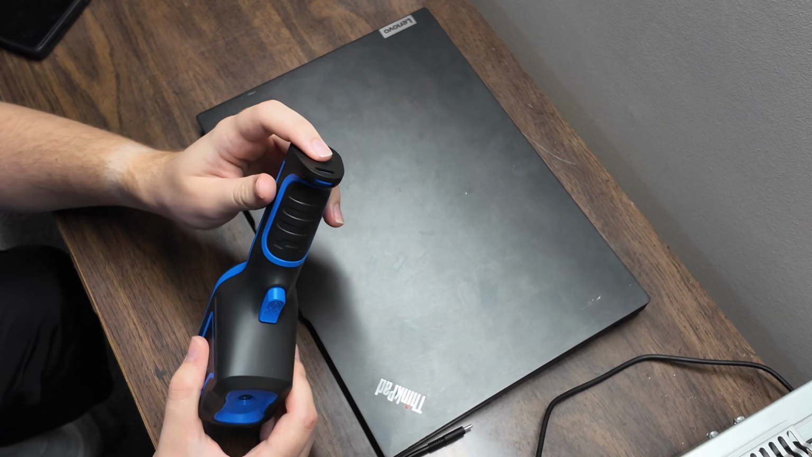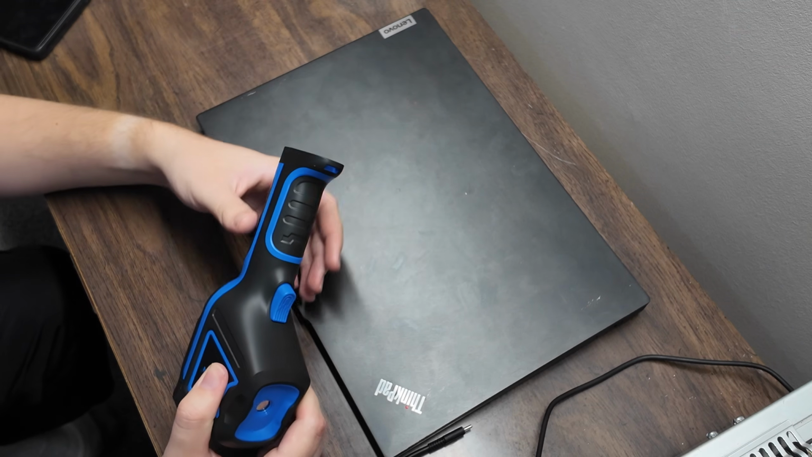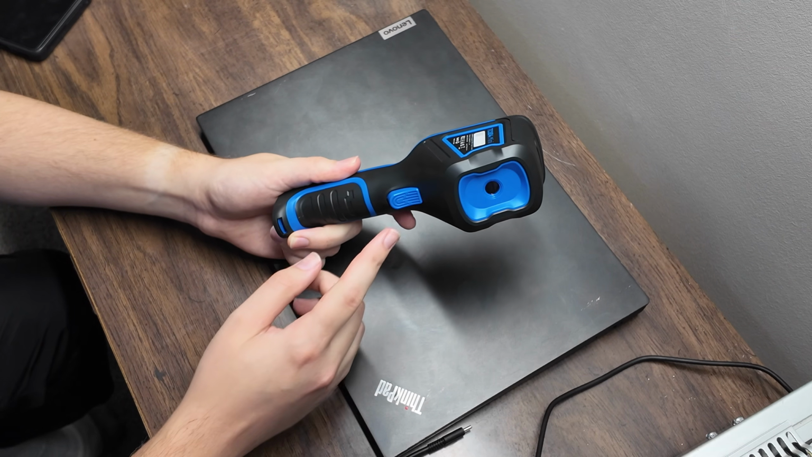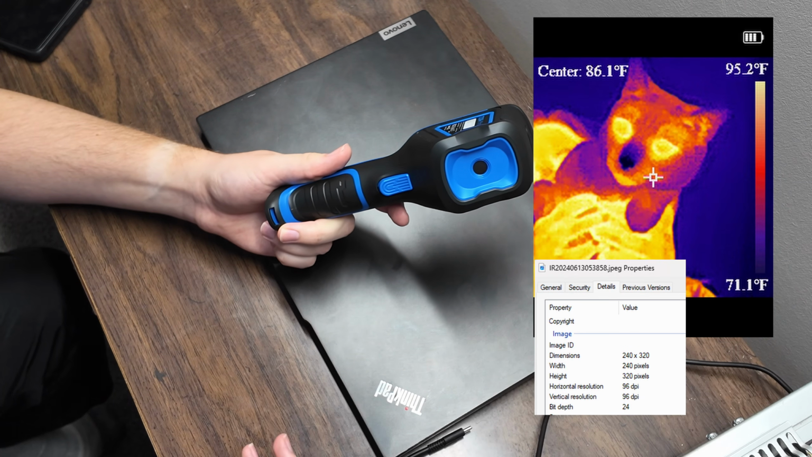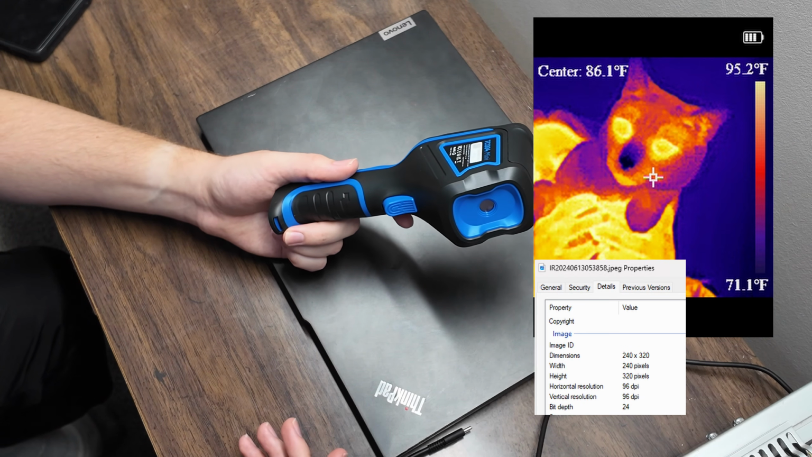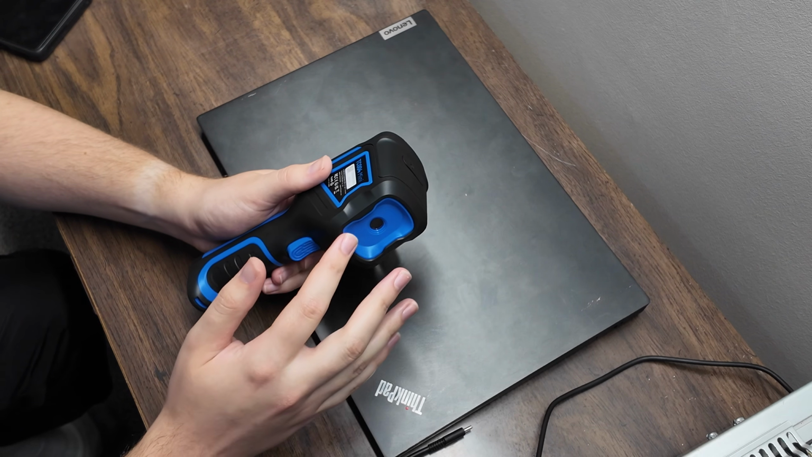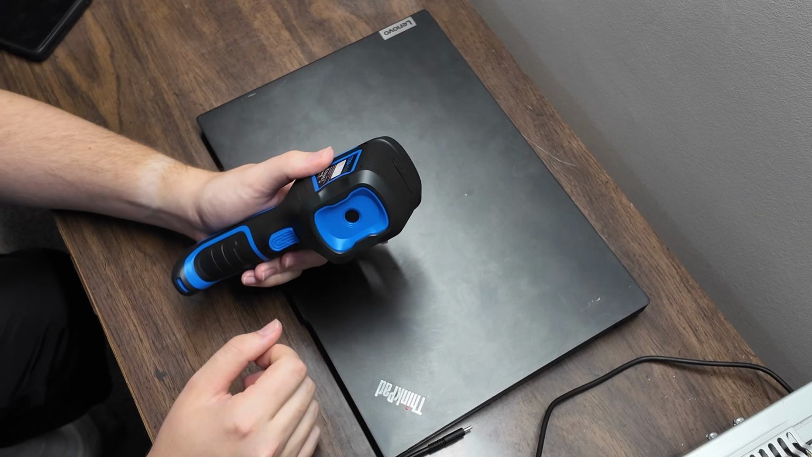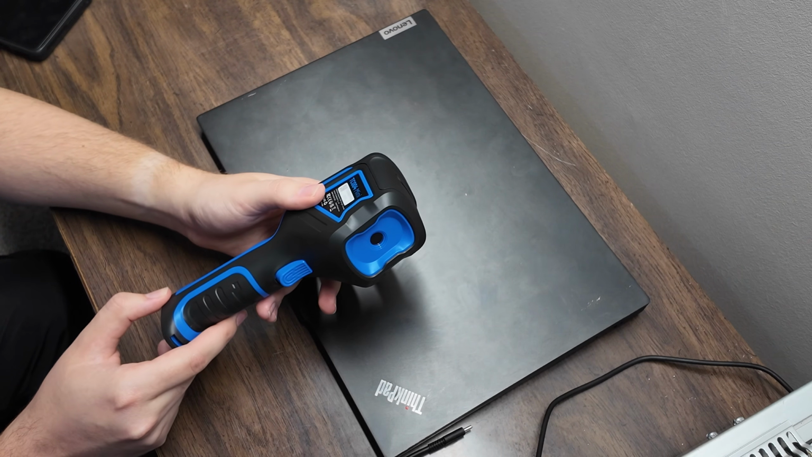We also have a lanyard hole that you can slide a wrist strap to or something like that. At the middle of the device, we have a button for a trigger to take images. The images aren't great, but it is a nice feature to have, especially if you're doing this for a project or something like that. The front of the device has the camera. It's kind of recessed in this little plastic thing, so you can't scratch it easily unless you really get something in there. It's probably like a quarter of an inch deep in there.